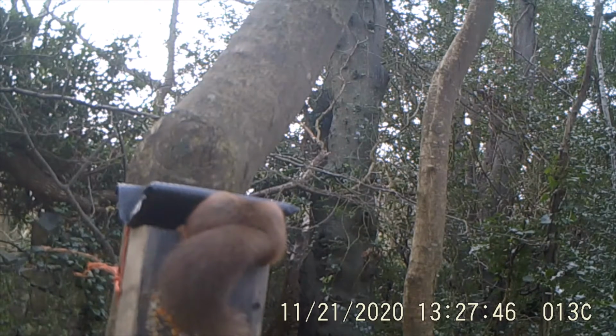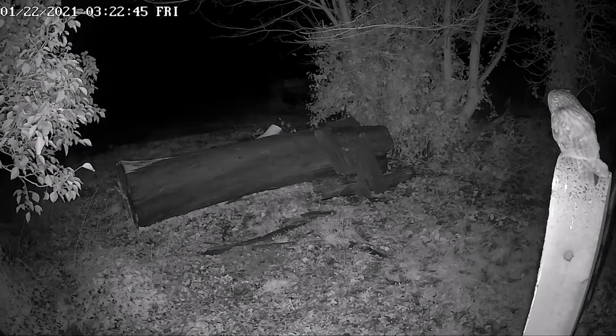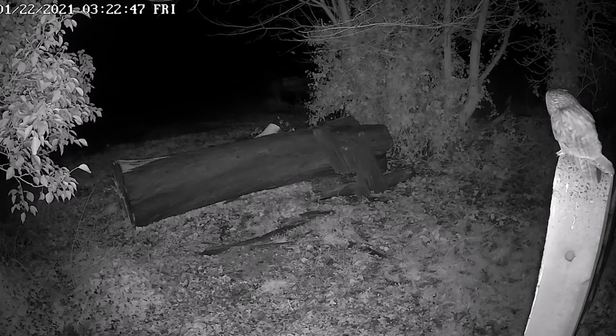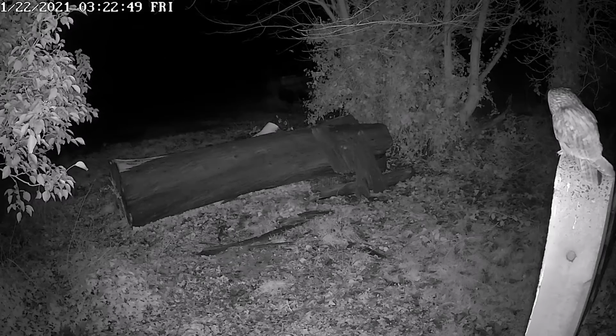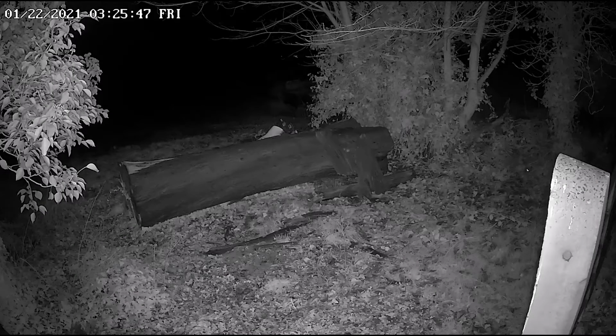So what else has been happening around the estate? Well, in winter, as you'd imagine, things slow down a little bit, but generally everything's all about the food. And that's no different for the predatory birds on the estate. We've got this long-eared owl here over at one of our other sites, and it's got its eyes on some of the rats, and it just had a crack at one of the rats down there at the log.